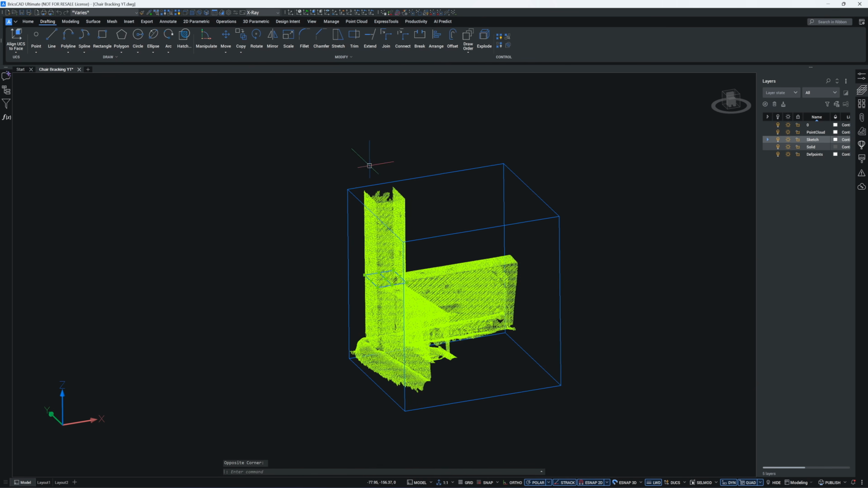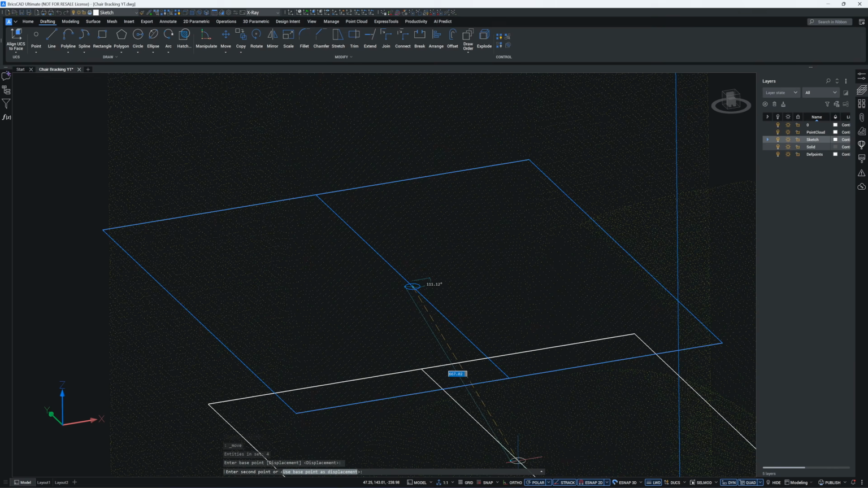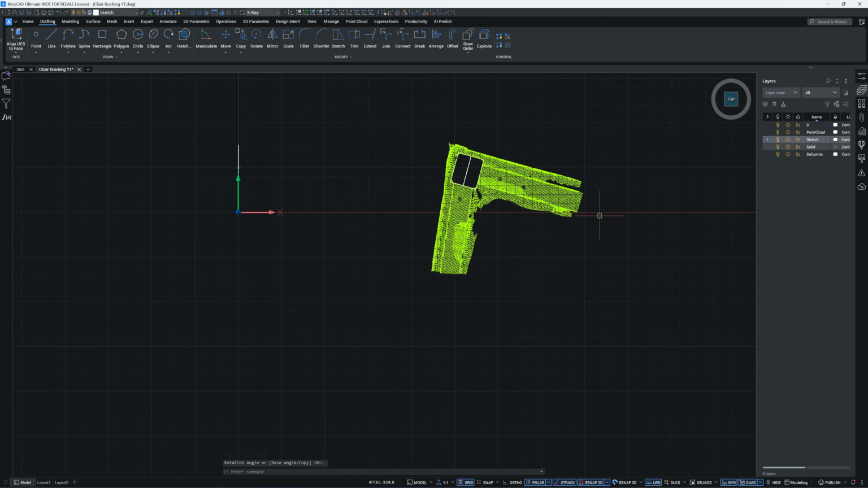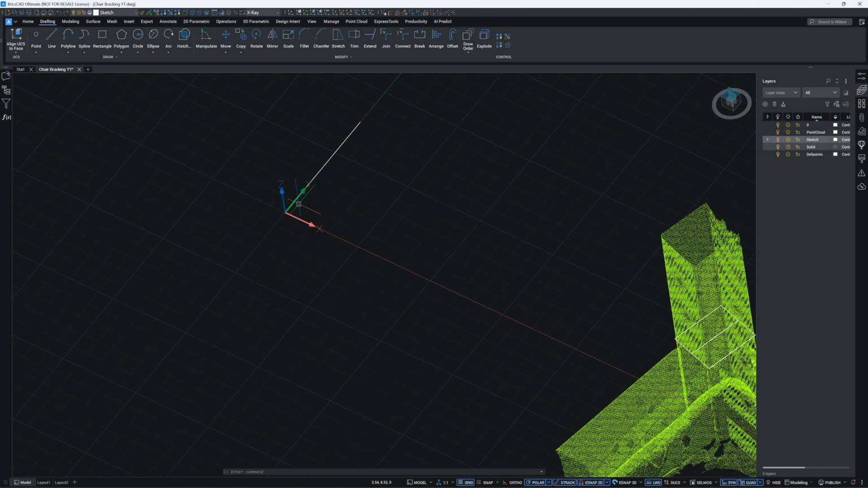Next, I will select both the sketch and the point cloud and move them to the origin point 0, 0, 0. Let me show you an example of when your scan data isn't aligned with an axis. I want to align the scan data with the y-axis here.